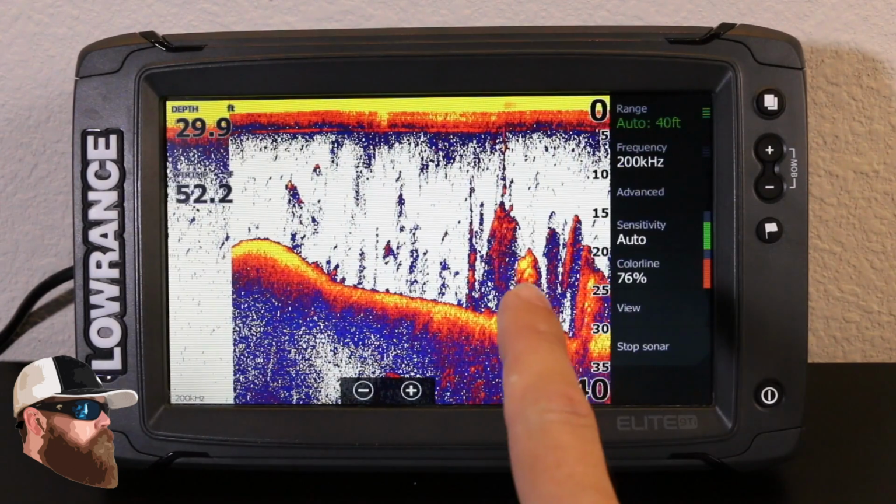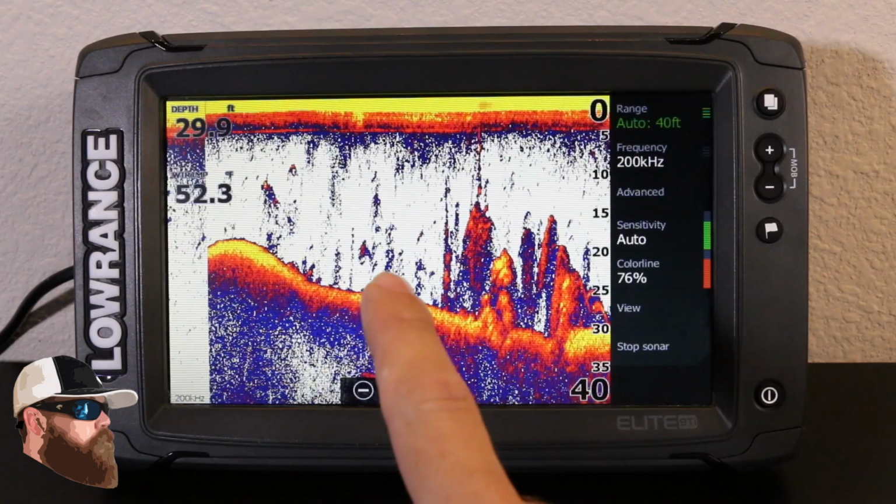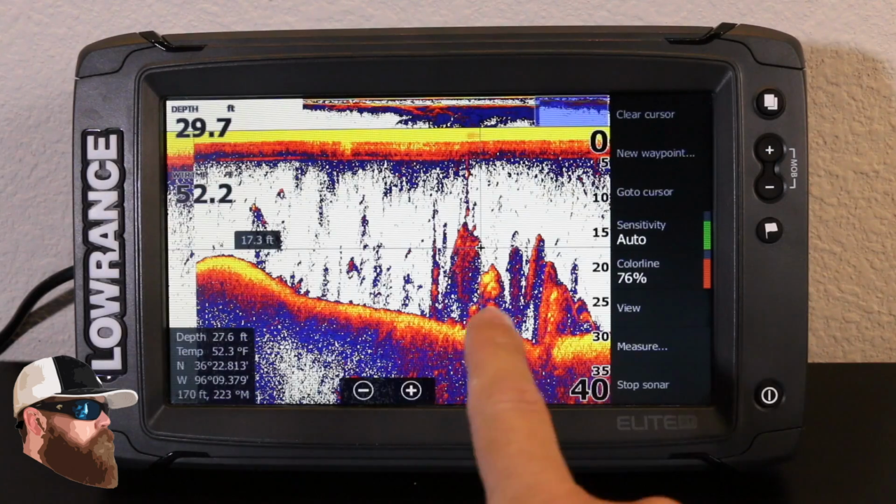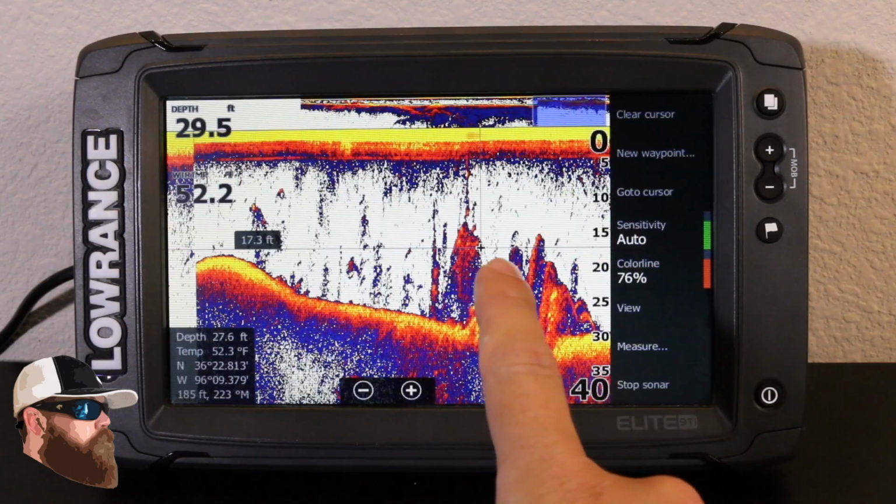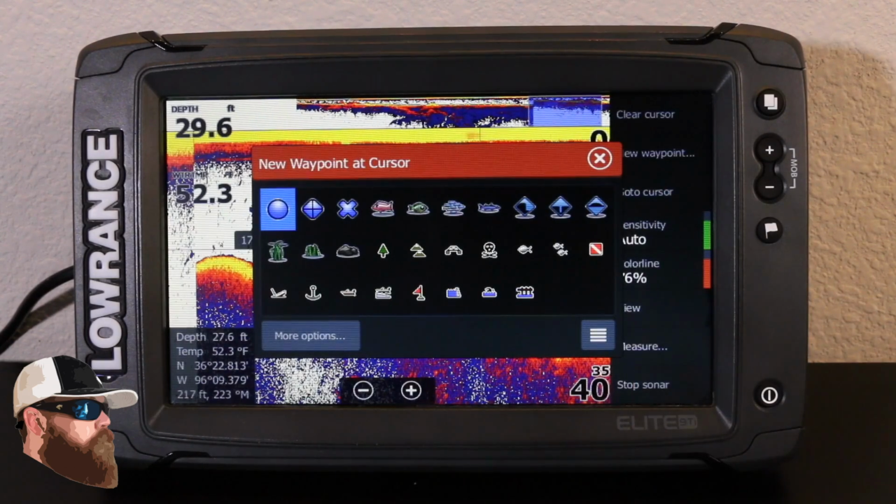If I come across something like this and I like the way that structure looks, or maybe I'm marking a fish, I can click straight on the screen, and you can see where my little crosshair is, I can now select a new waypoint. And instead of giving me all the other information, I can mark it however I want.